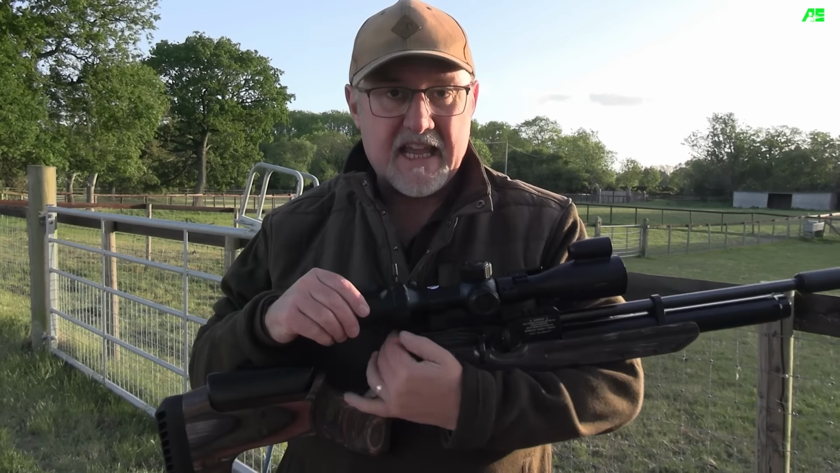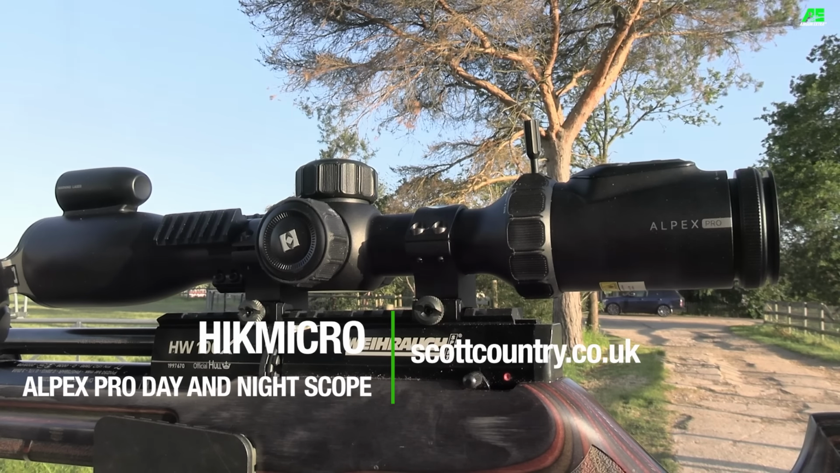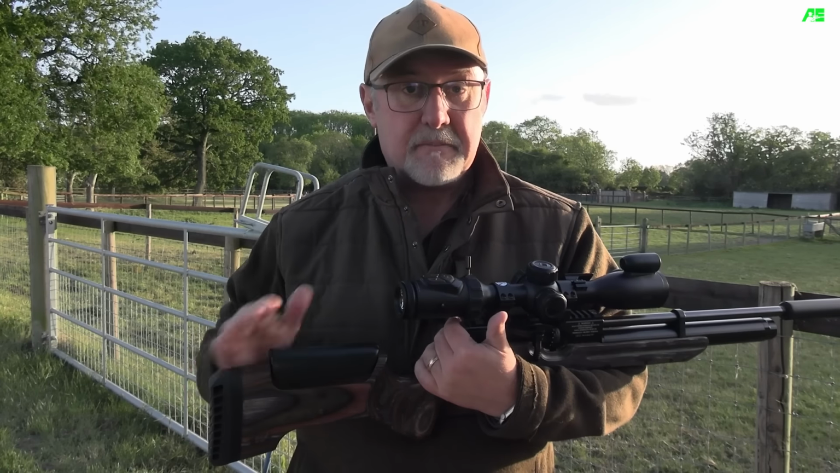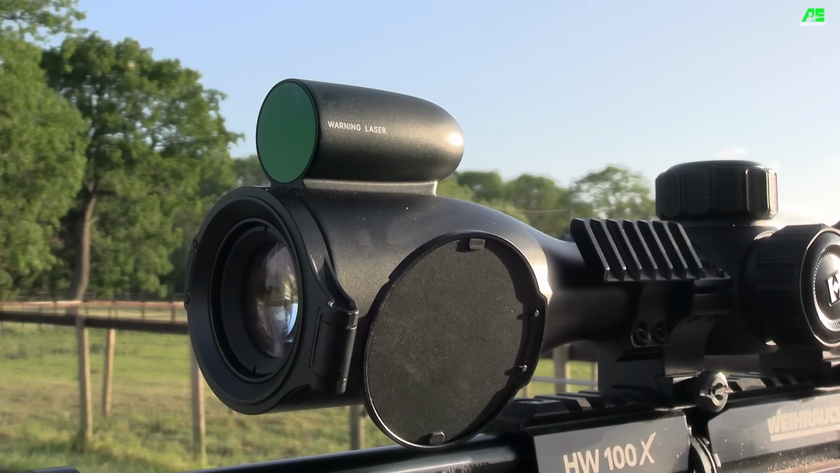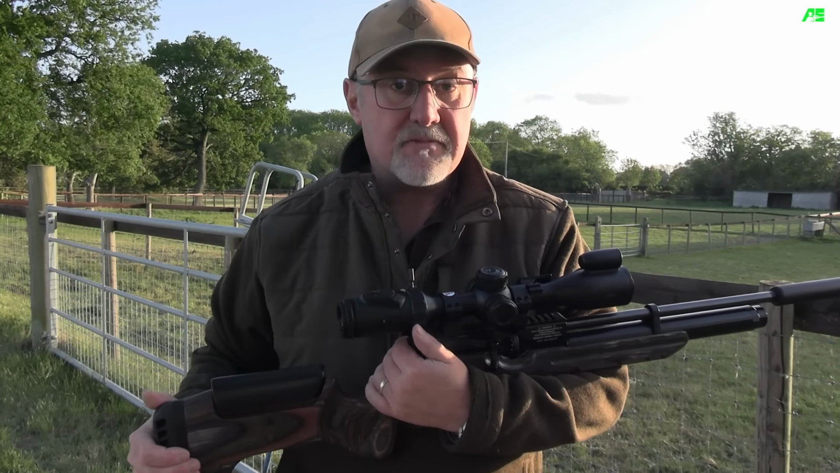On top is a Hikmicro Alpex Pro scope. It's a digital day-night scope, and thanks to a 4512 by 2512 sensor, the image quality in both day and night with an IR torch is really clear. It also has an inbuilt laser rangefinder and ballistic calculator too. And holding all of that together is a set of Sports Match scope mounts.